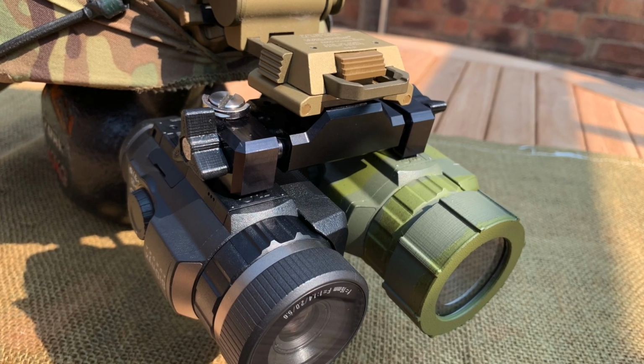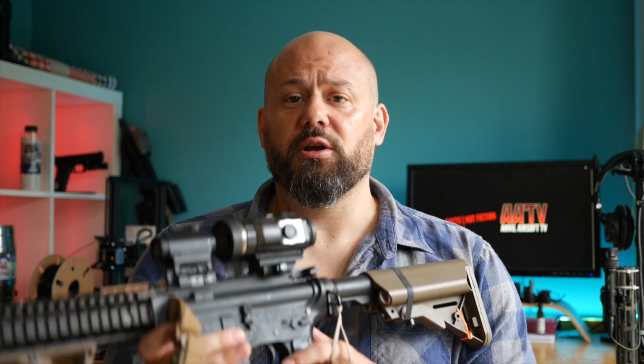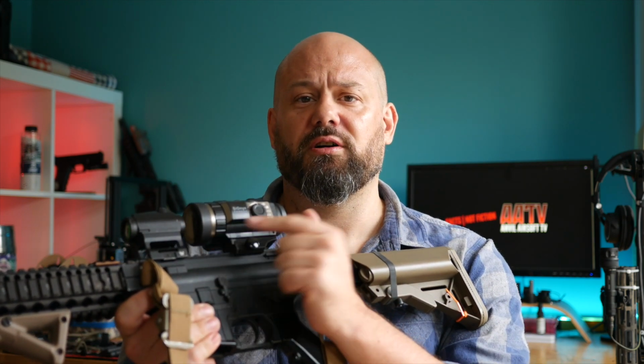Let's just run through a few uses for the SiOnyx Aurora. You can use it like it was really intended, as a handheld monocular and a low light action camera. Airsofters and some other users have been pressing it into service as a helmet mounted night vision device. You can also attach it to a tripod or other mounting device and wirelessly stream the footage to a phone or tablet. You can also mount it behind a red dot or other optic and use it directly for shooting.